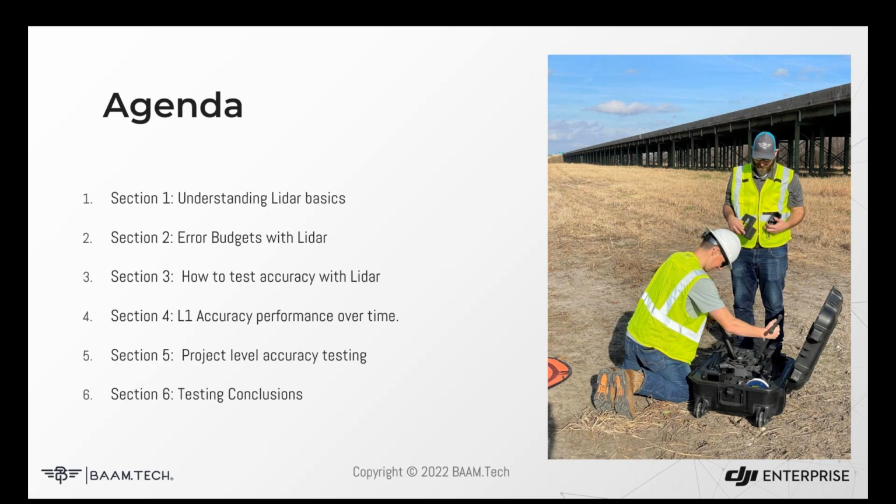We'll talk about the accuracy and performance of the L1 over time. You can always look at a snapshot of a system, and that may not necessarily tell you the quality of that system. You could have a very bad project or a very good project, but what's really telling is how that system performs over time.